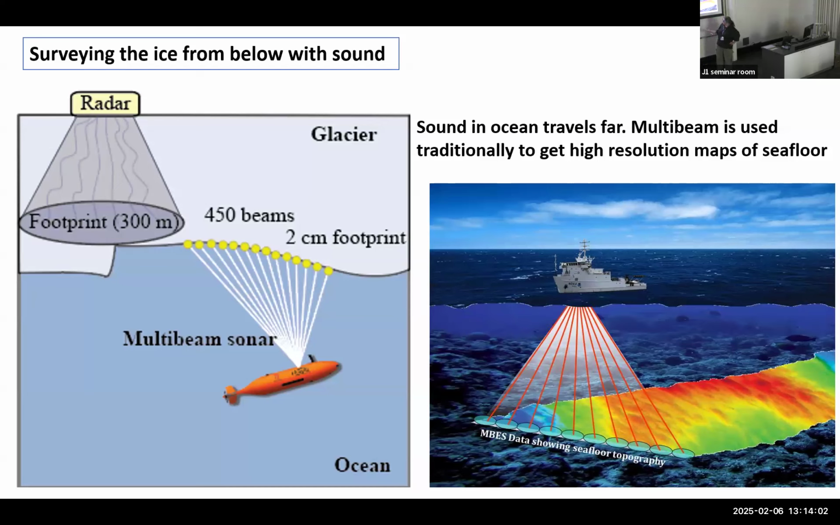Multibeam sonars that we have on the AUV, that's sound, and sound has the property that it does not scatter in water. The signal travels nearly perfectly until it scatters off something. And in this case, it's ice. So the footprint is super small. Depending on how close you are, you can have a footprint that's 2 centimeters. And that also means you can have many of these signals going out. The one we have looking up has 450 beams. So again, if you spread them evenly, you can have a resolution of less than a meter in the ice shelf. But again, the drawback is that you get only the surface of the ice.